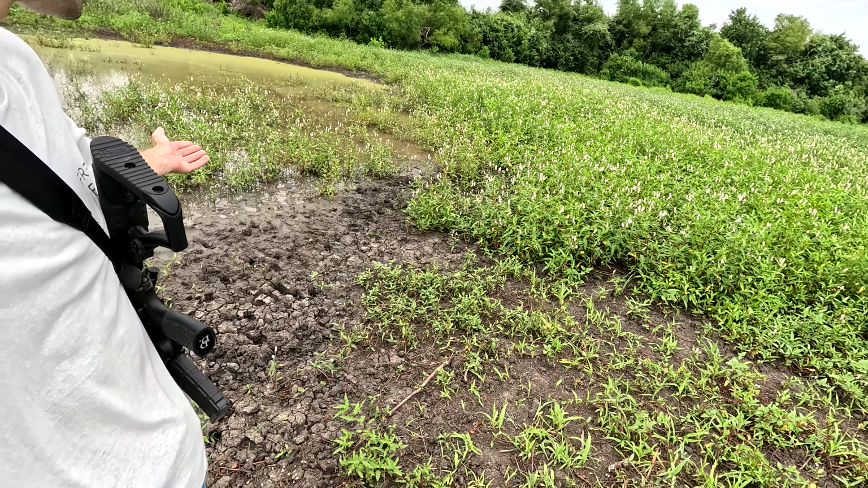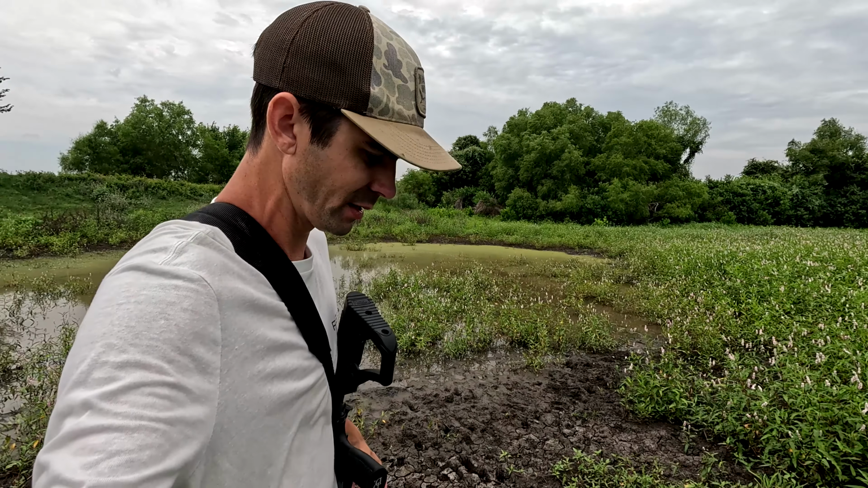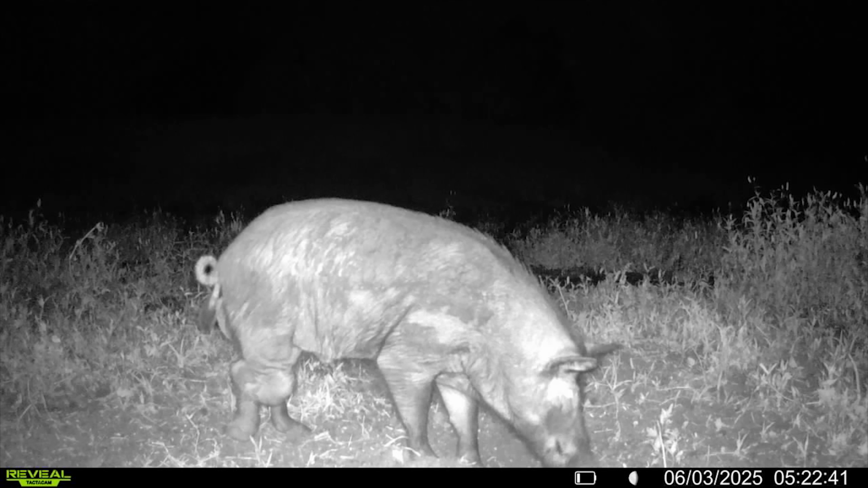Another pig hunting video for y'all. Look at this slough. I don't know if y'all seen the slough this year. I've been baiting it up. There's been sounders coming in, but I'm waiting for an opportunity where I can get multiple dudes out here to shoot that sounder. But last night we had just a monster boar come in.